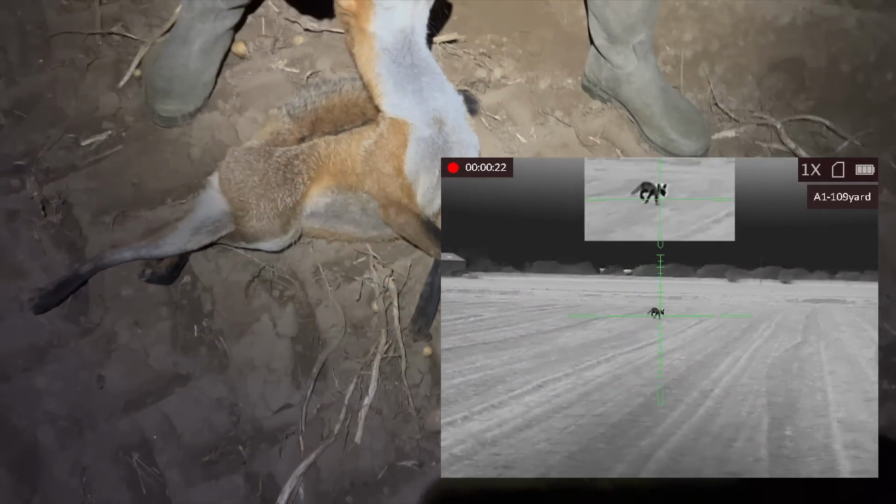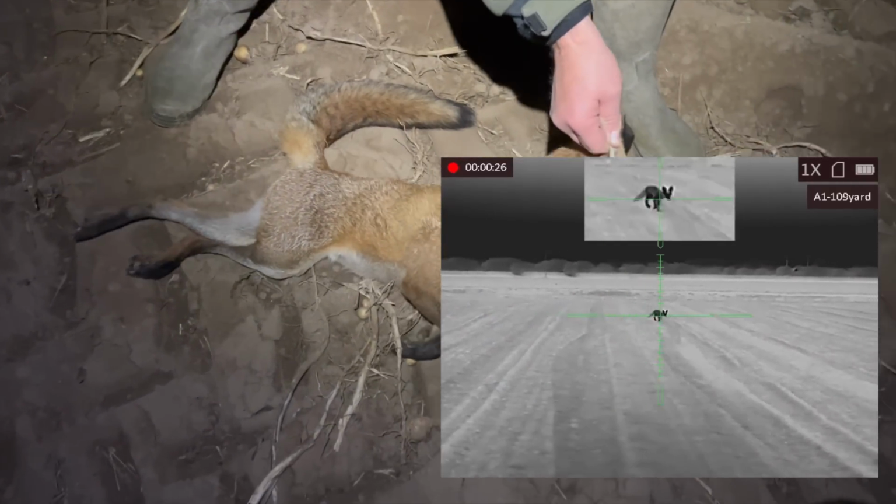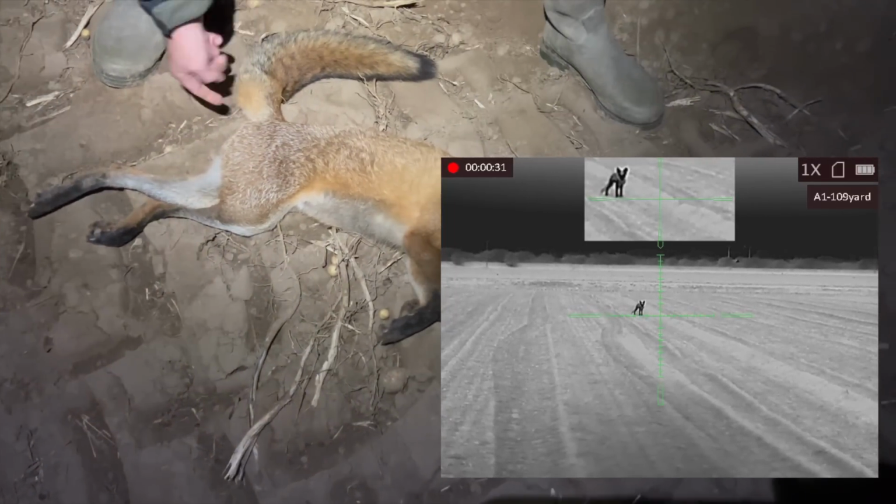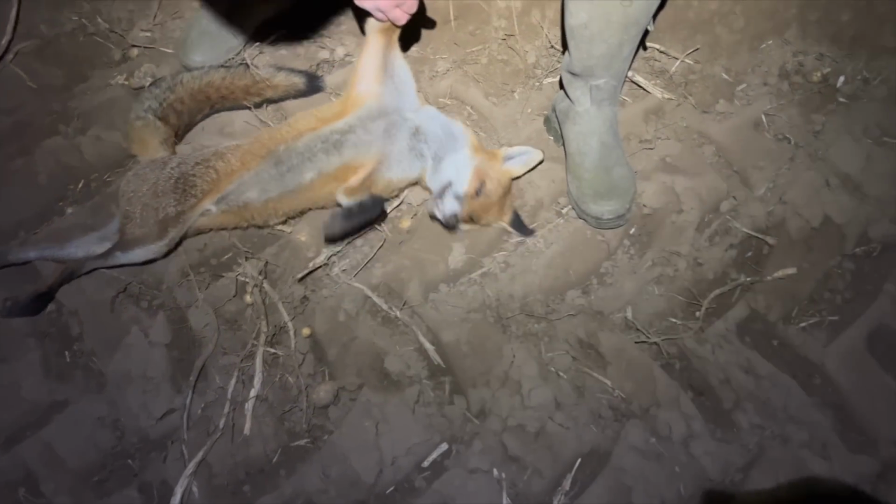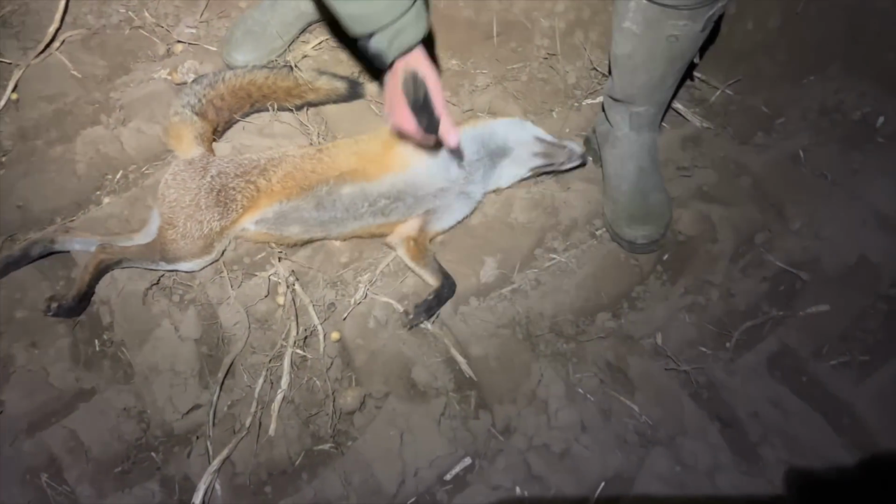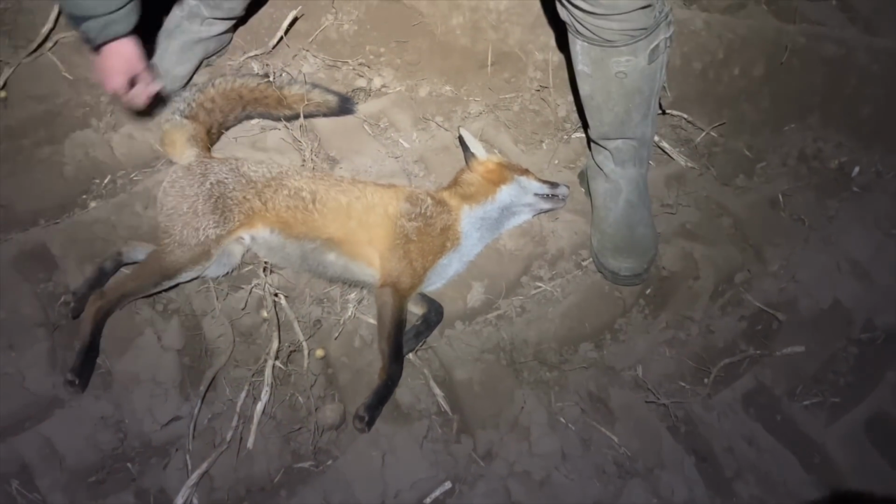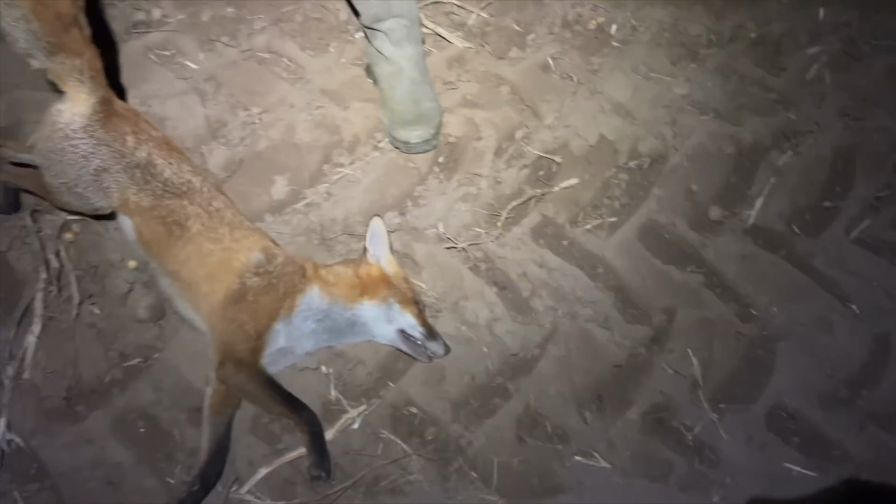How the hell can your cannon have not created any blood? It's gone, I shot it straight through the bib. Did you? So it's probably come out with its back end. It's gone in through the front, come out there. Yeah. It's in good nick, that. It is, isn't it? It's one of this year's, isn't he? Yeah, just one of this year's. Nice one, that. Not a mark on him.